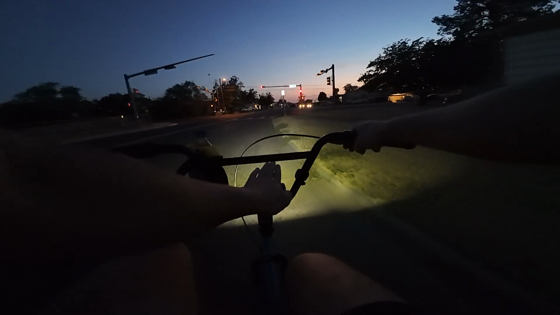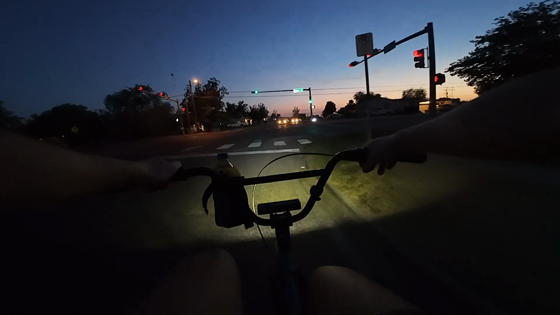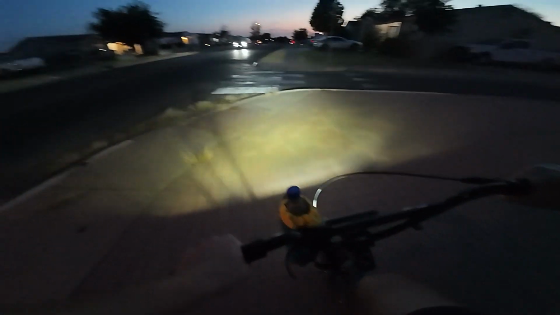The only bad thing I can say about this light is whenever I do bunny hops, it moves down because of the impact. So I think that might be problematic for tricks and stuff like that. But other than that, it's pretty decent so far.